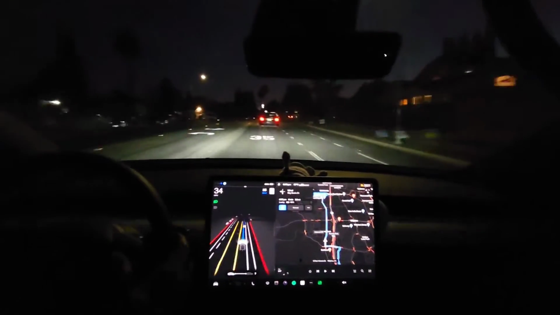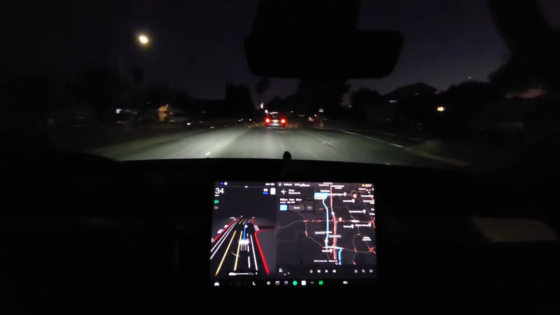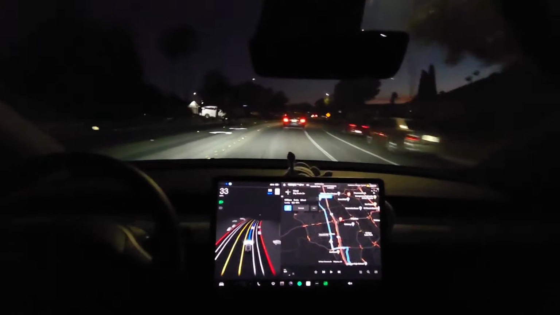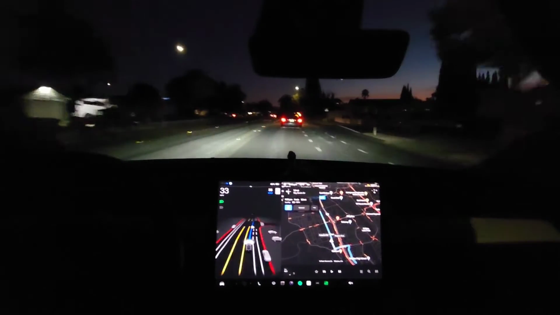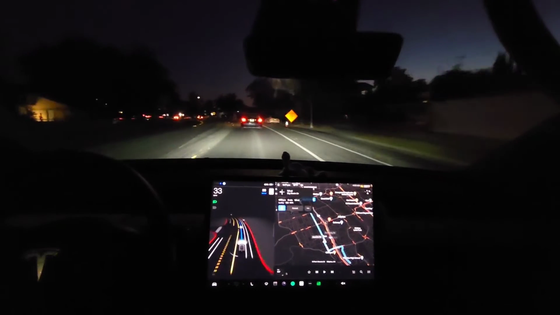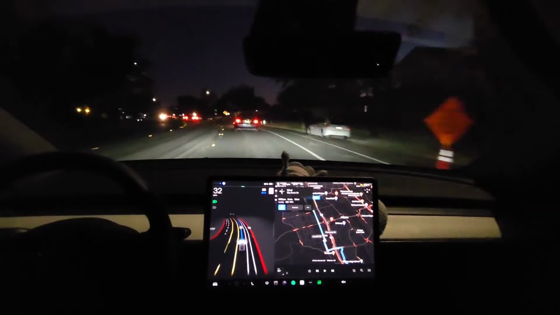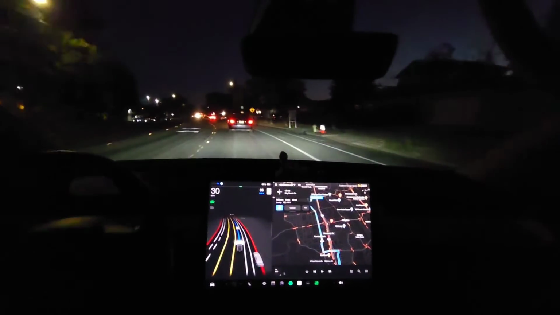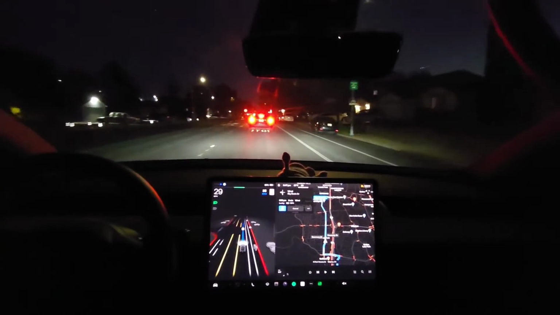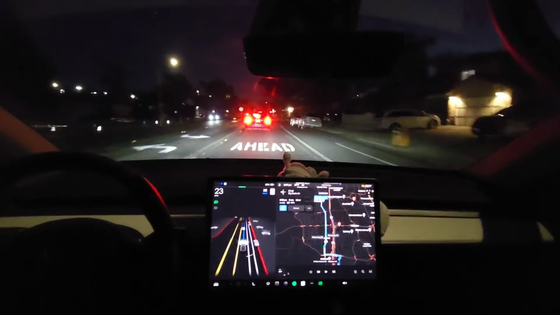Okay, leave this. It's set to follow distance 7, but this is like 3 car lengths distance, I guess, because we're going somewhat slow. I think for city driving, the follow distance doesn't really respond too well. I think it just drives however it wants. Anyways, car's slowing down. Alright, they're gonna turn left.